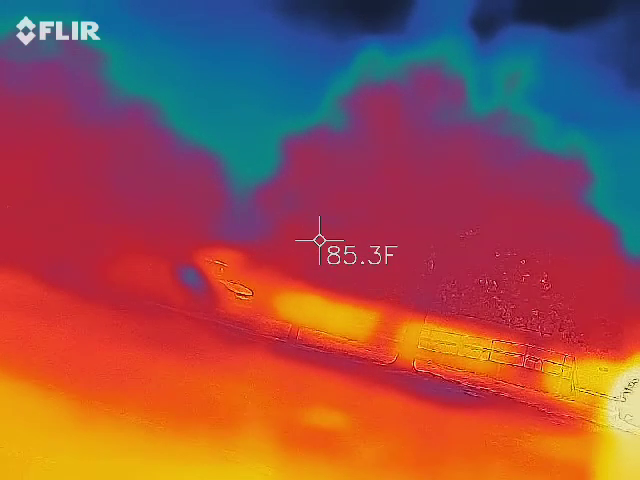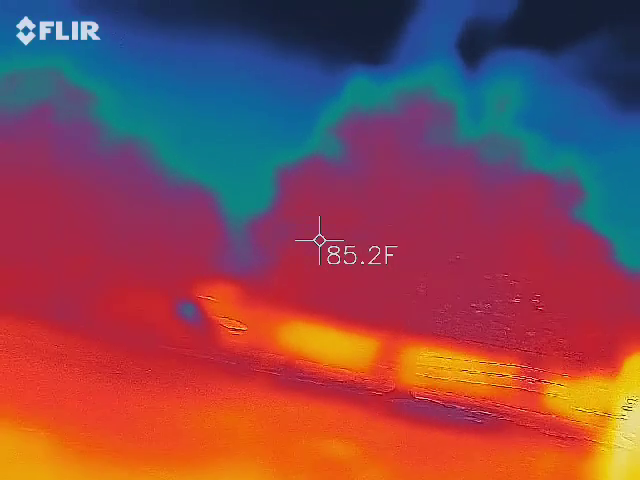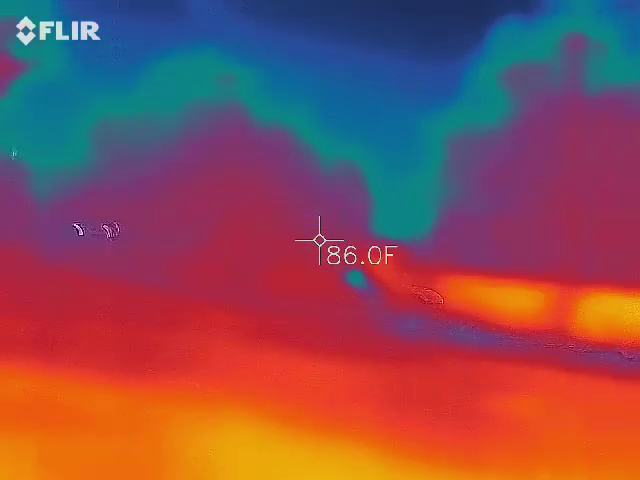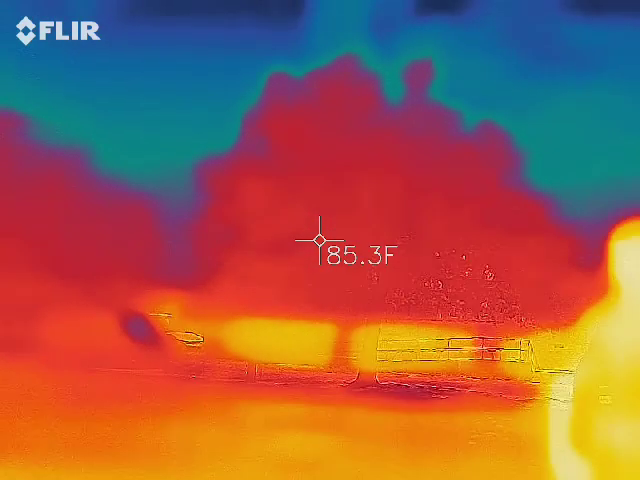Everybody kind of see those green streaks a little bit? That's kind of what we're looking for, only it's going to be very, very fast. It's not going to hang out in the grid. Does that make sense?